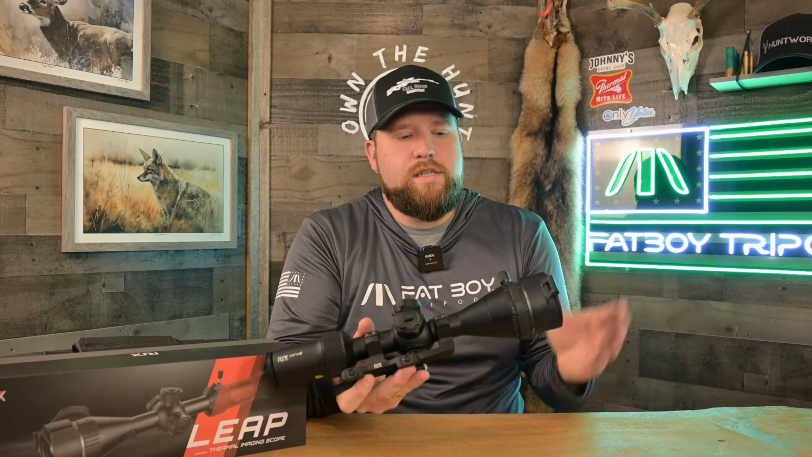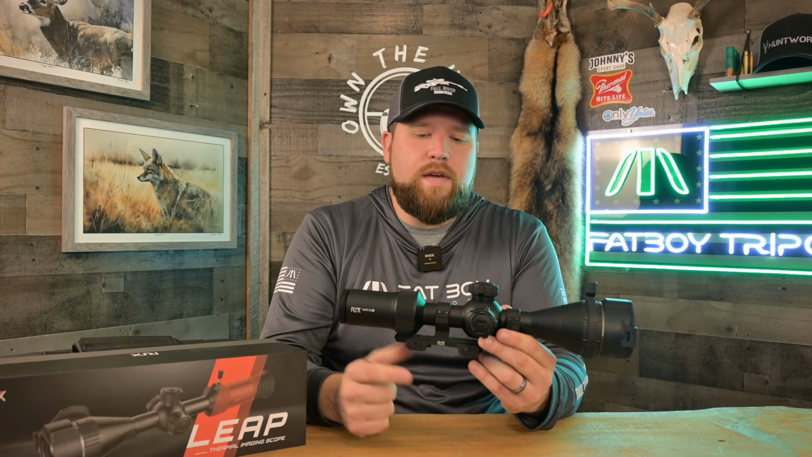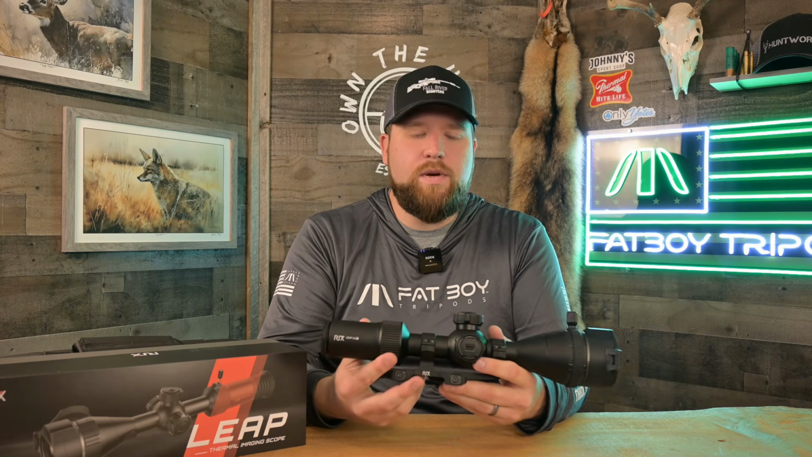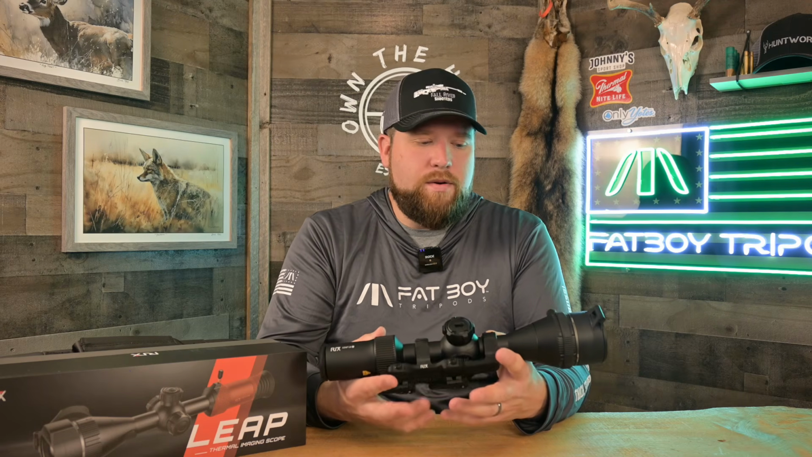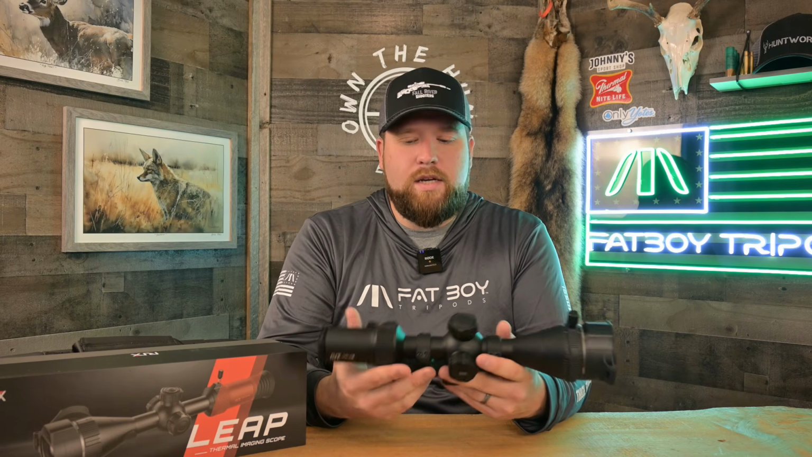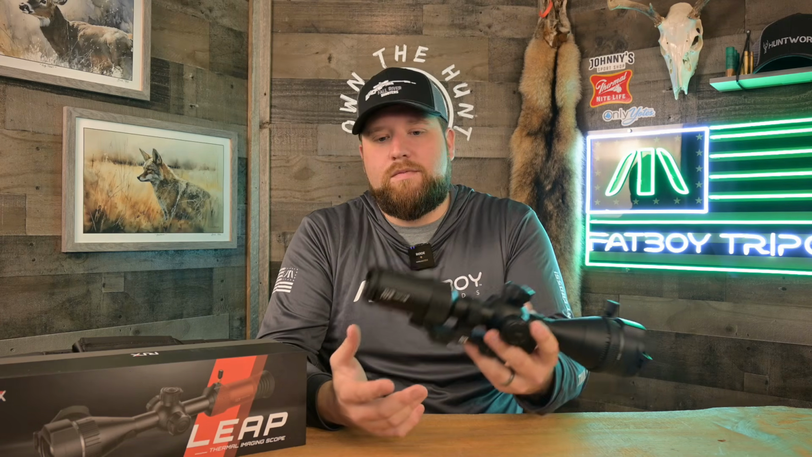So if we're going to talk about some things I don't like about this scope, guys, it's rather large, rather heavy. I already addressed the lens cap. It's a little bit large, a little bit heavy. It's definitely heavier than pretty much every tube style scope I've reviewed on the channel. And it is what it is, guys. They're packing a lot into this. It is built really nicely. So yeah, it's a con because it's heavy and it is large. If you're in the market for a compact lightweight scope, this isn't it. So do with that what you will.